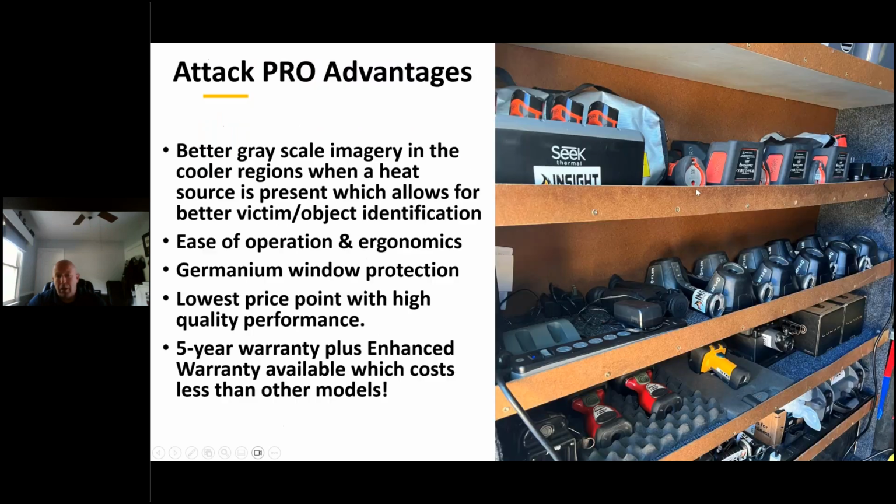And as we talk about, we play with a lot of cameras. This is one side of my van to give you an idea how many cameras we play with on a regular basis, because we're camera agnostic. We show up with as many cameras as possible to meet the firefighters where they are and let them use their brand and teach them their model. We don't do canned classes.